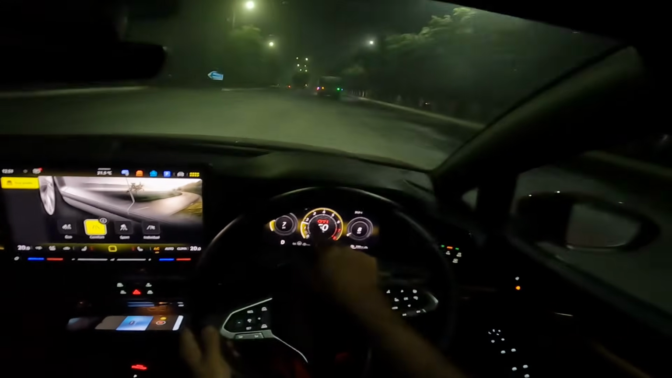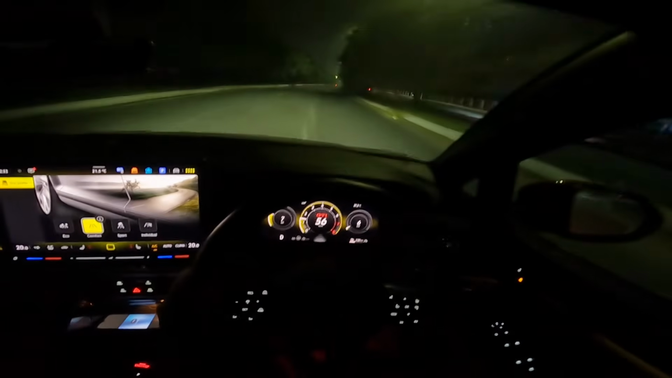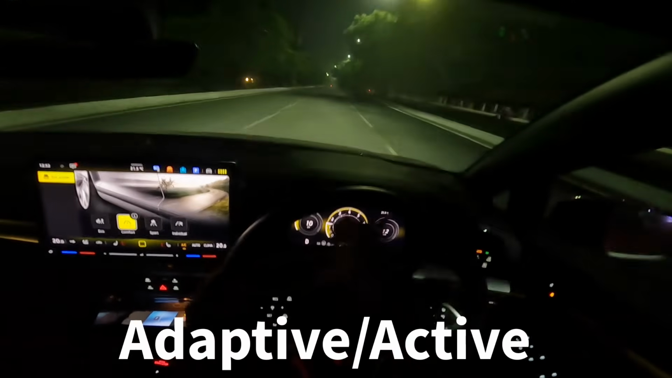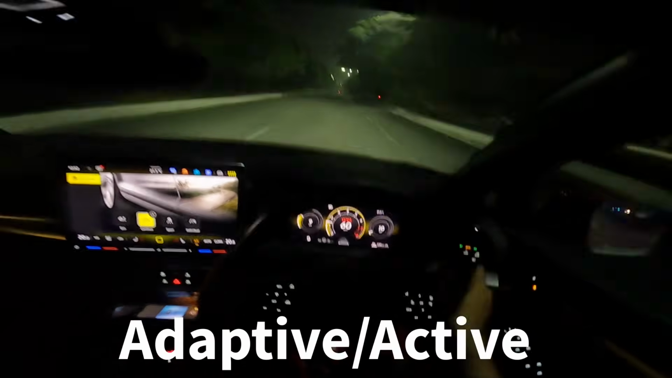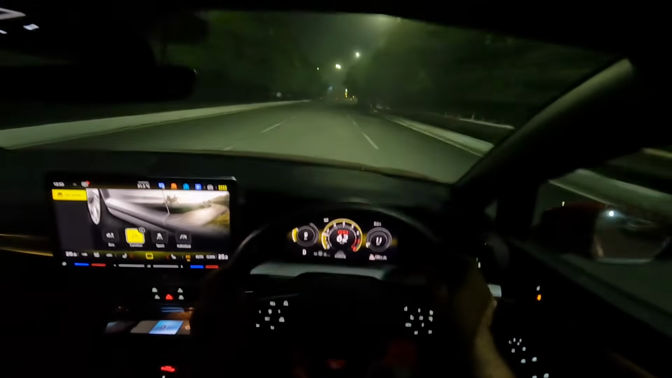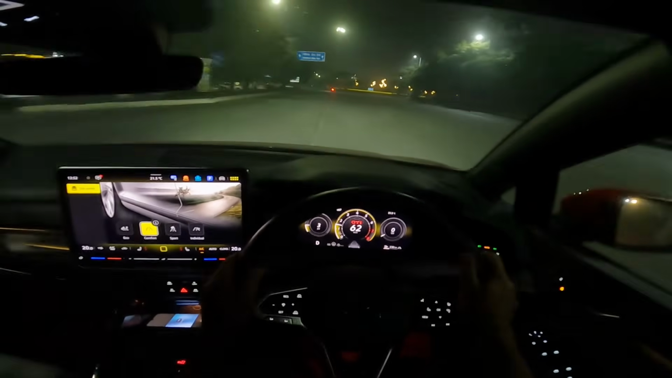I was talking about the adaptive part of it. So that A is for adaptive. You can also call it the auto mode, wherein it will switch over to the high beam. And of course it will choose between the low beam and the high beam as it deems fit.